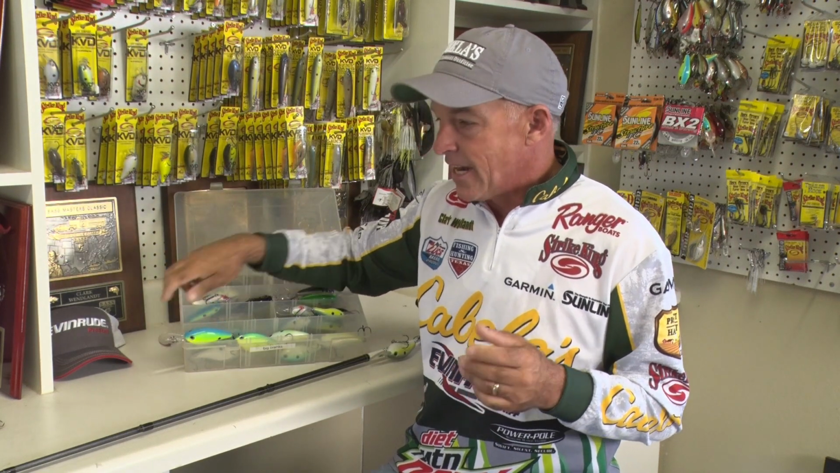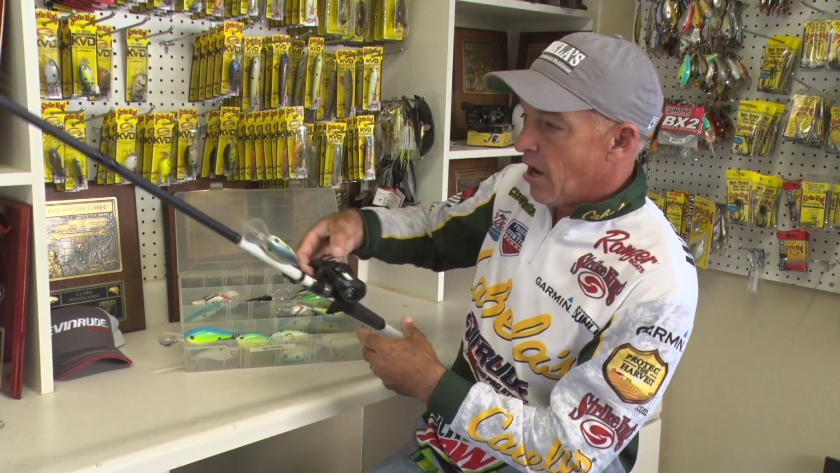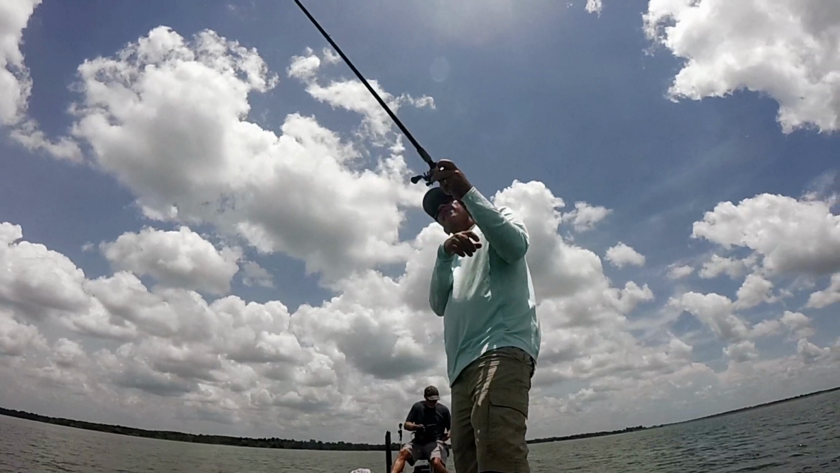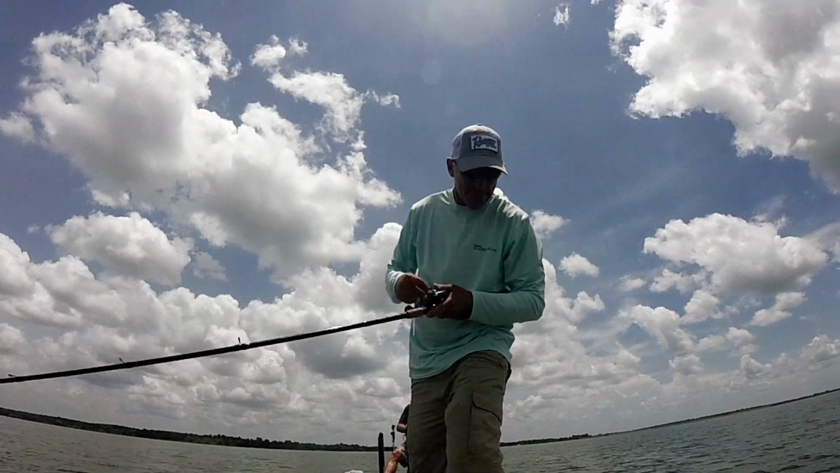As far as our setup goes tackle-wise, I caught a lot of those fish on a Tournament ZX crankshaft rod. This rod right here is made for cranking big plugs. It's 7 feet 5 inches, and I can throw it a long way. I'm fishing an Arachnid reel, and as far as my line goes, that's a big key. I was using Sunline Sniper. I like Sniper when I'm cranking most of the time.